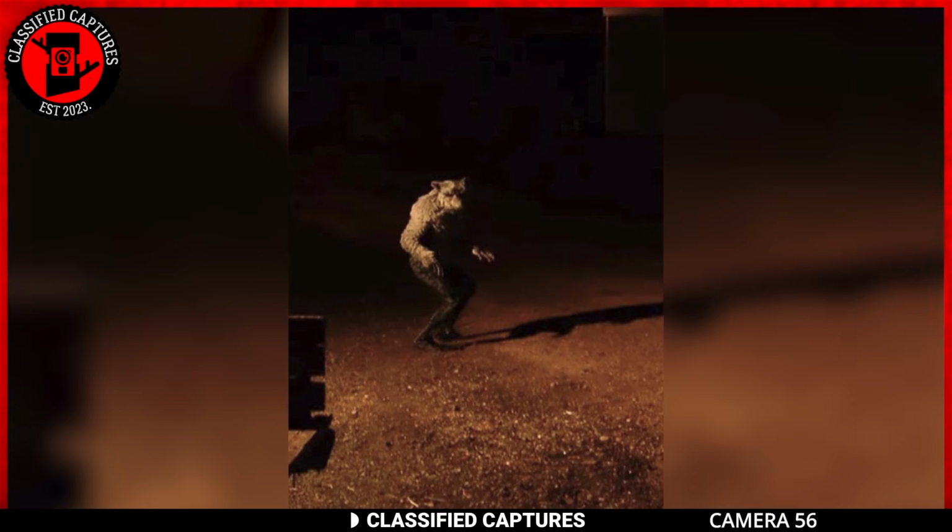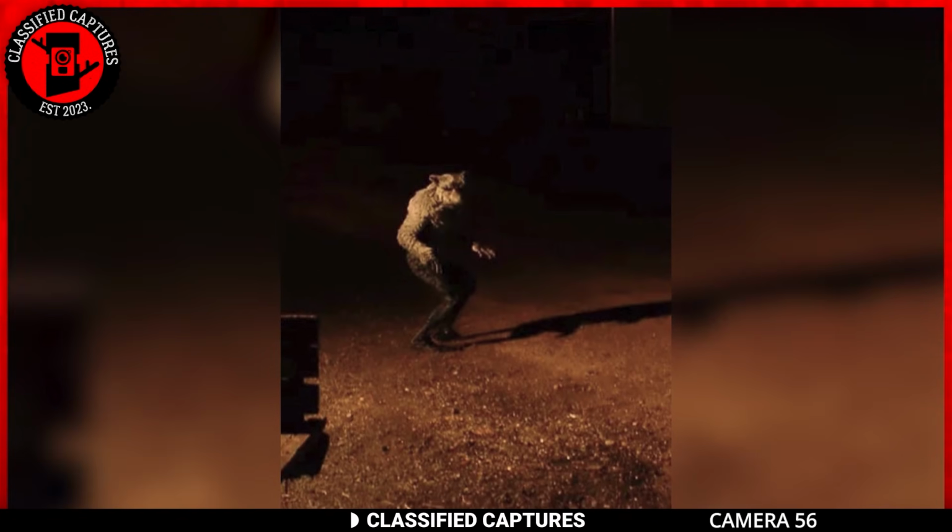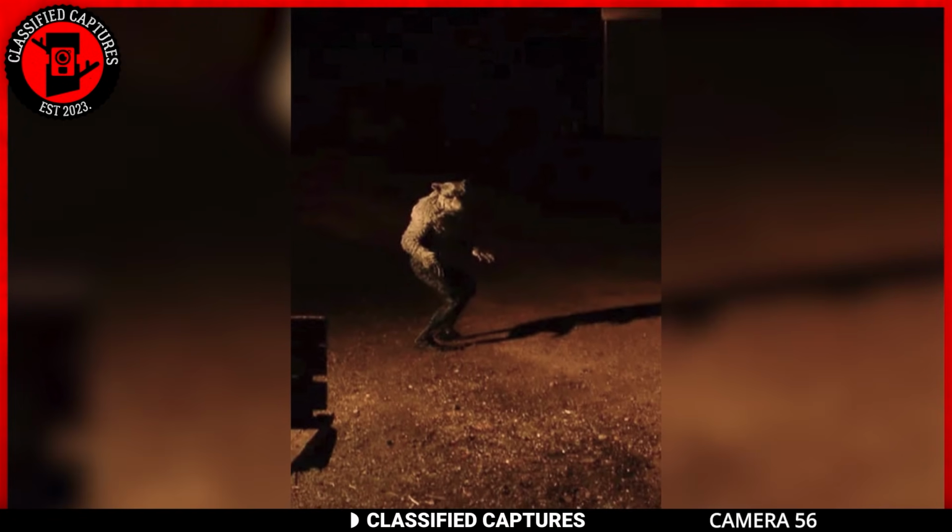Imagine going for a walk at night when you come across this creature. A wolf-like creature walking on two feet. This is what is known as the Dogman.